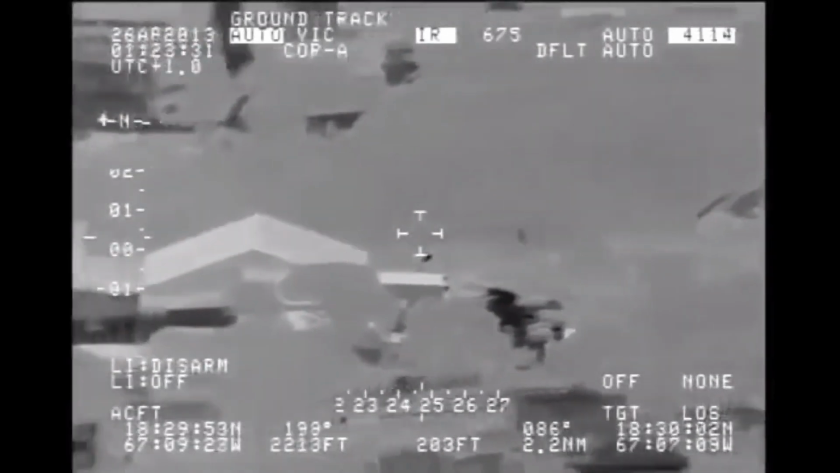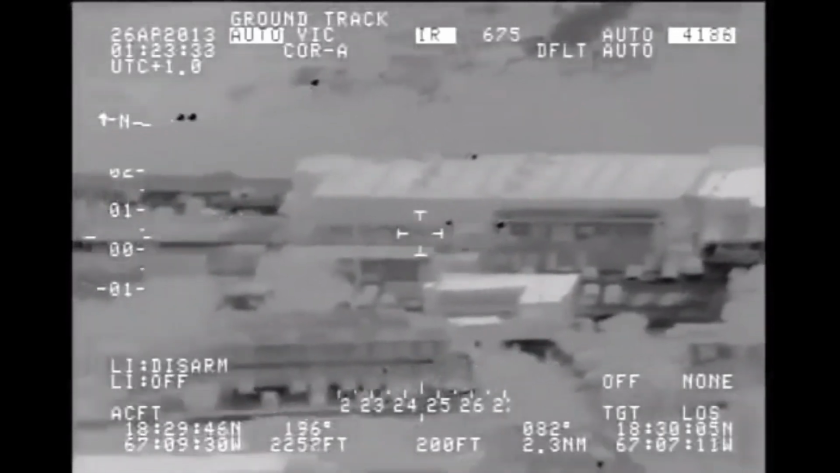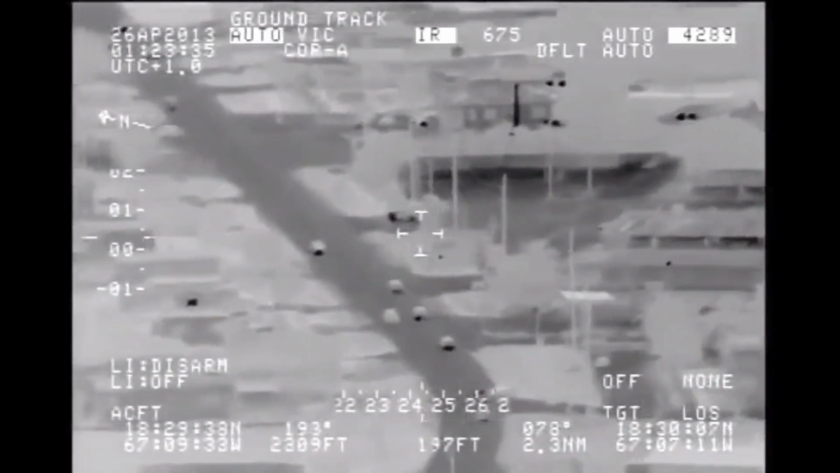The target, now at 2.2 nautical miles, passes over a farm and then over a busy road.